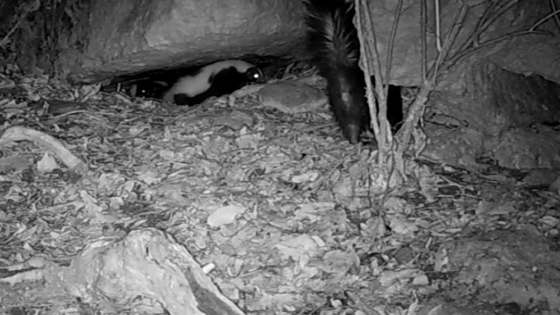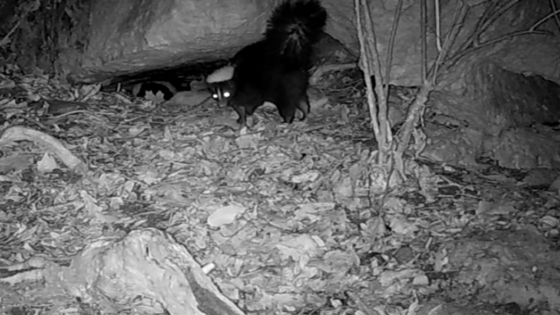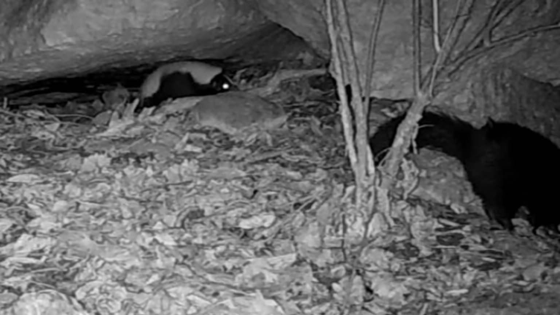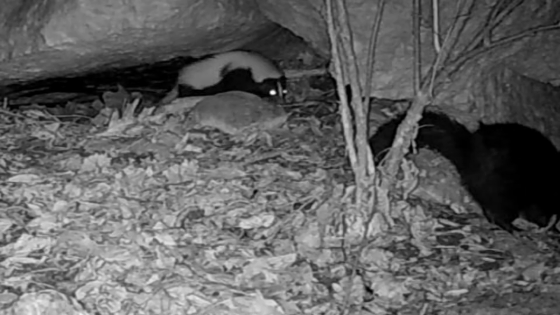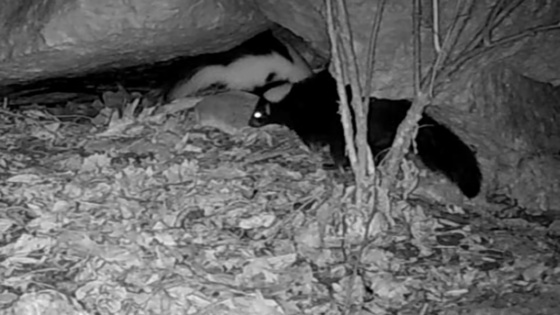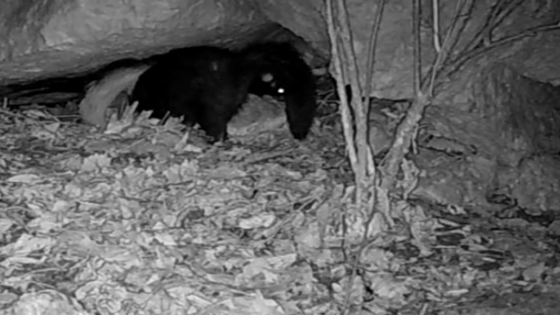Rocky won't stop coming. Look at the skunks lined up in there. Skunk after skunk. But they seem to have a good time. All different types. There's so many I can't name them all. There's Wishbone there with one of them.